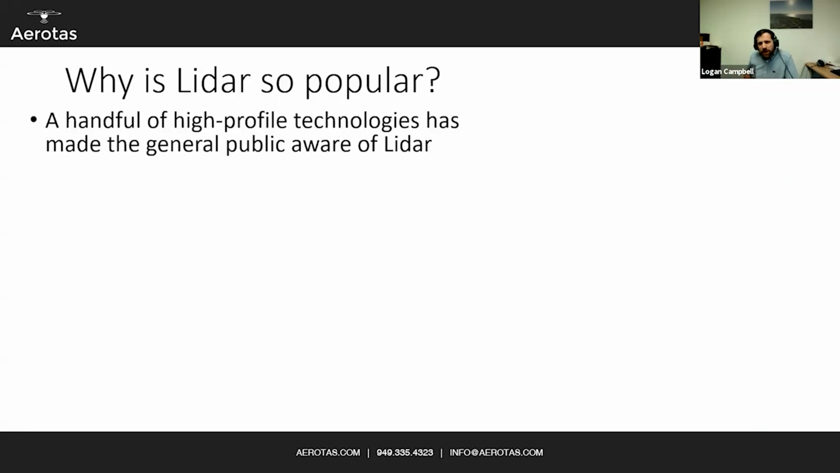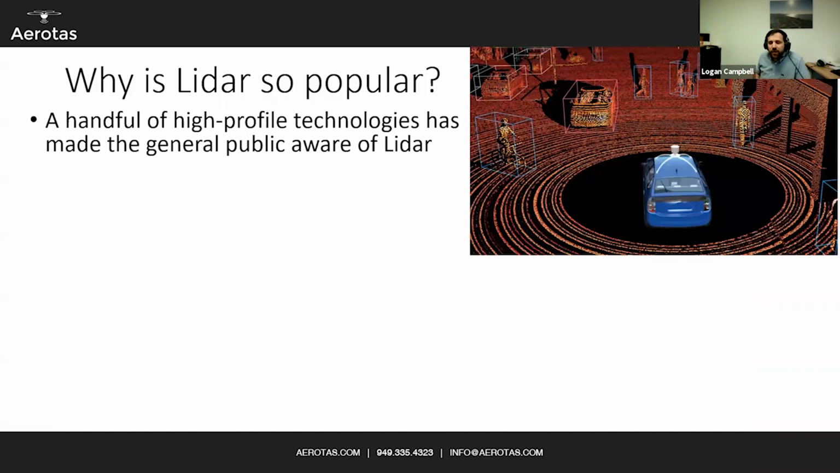Well, and what I found was kind of surprising. For starters, there have been a handful of very high-profile technologies that have made the general public aware of LiDAR. The most popular of which is automotive LiDAR. The way that most self-driving car projects that people are working on use LiDAR sensors.